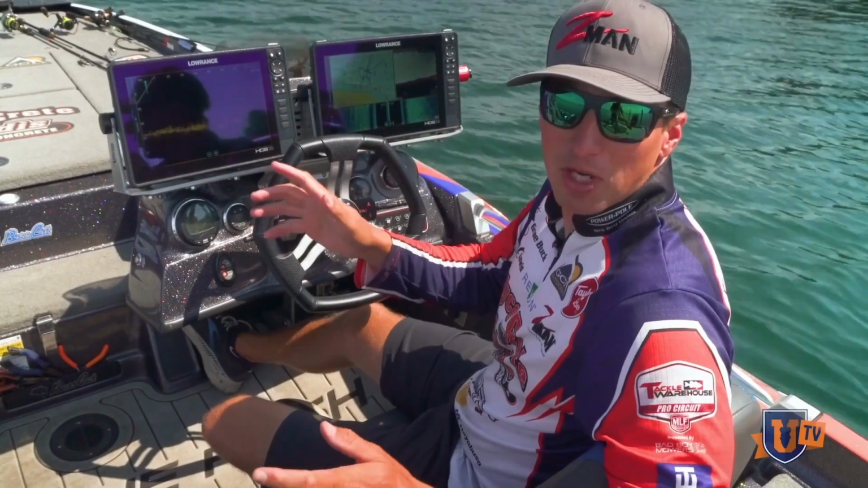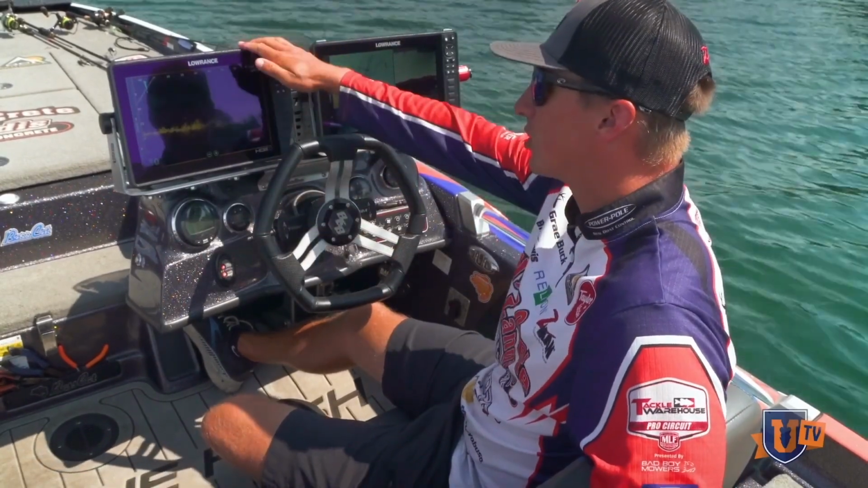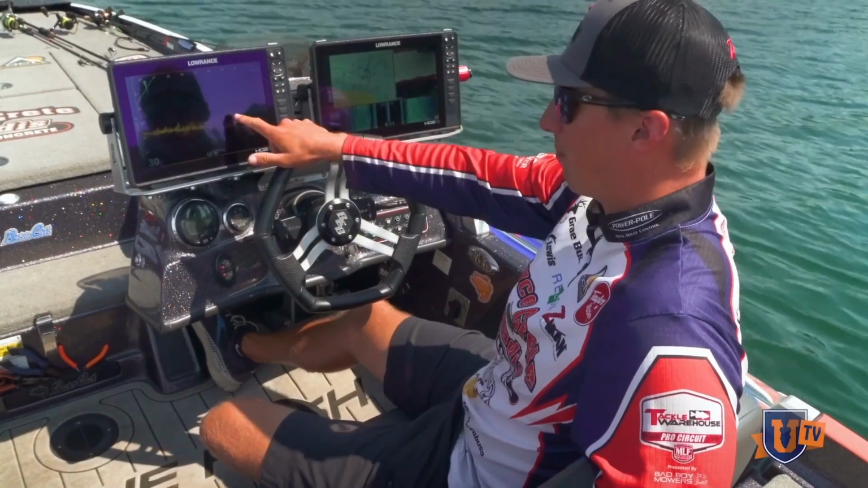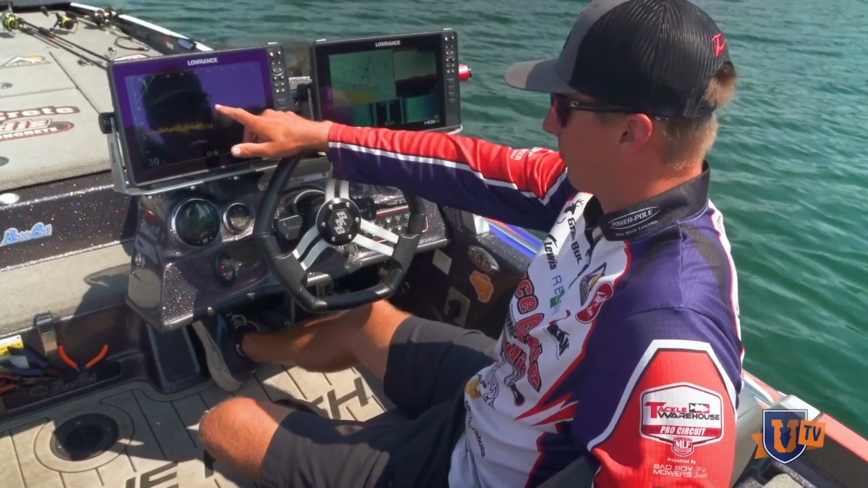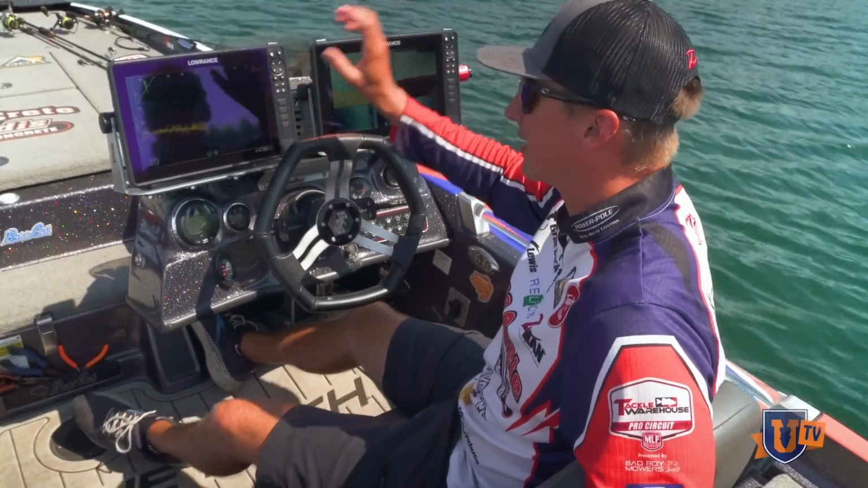Hey guys, I'm Gray Buck for the Bass University, and today we're going to be taking a look at forward-facing sonar, and specifically the Lowrance Active Target. We can see we got a bunch of fish right here already. There's between 30 and 60 foot out, but we're going to get into all these details. I want to explain exactly how this works.